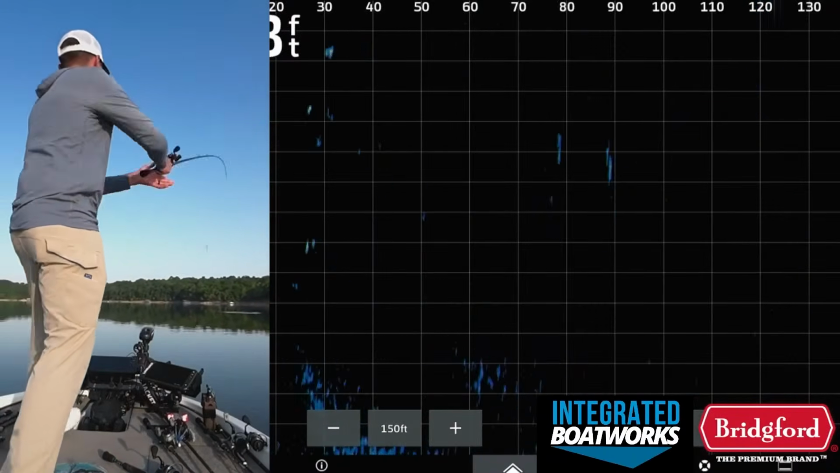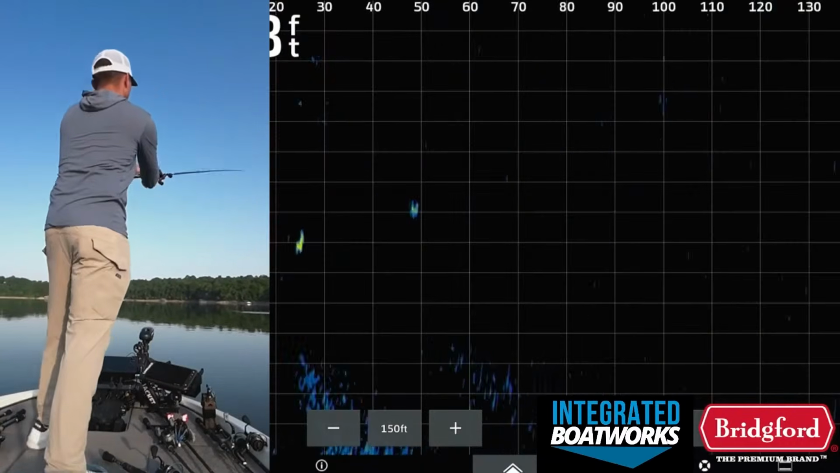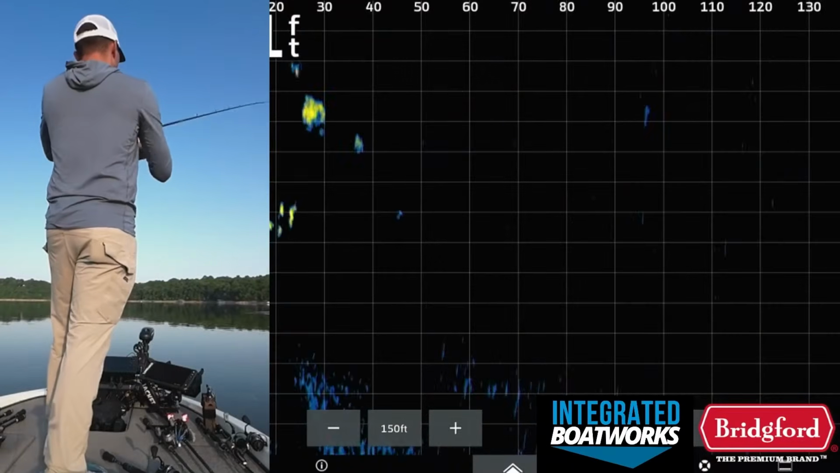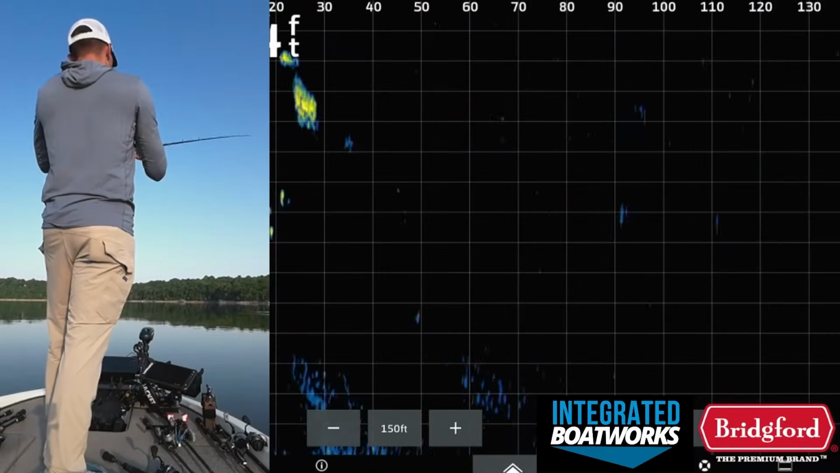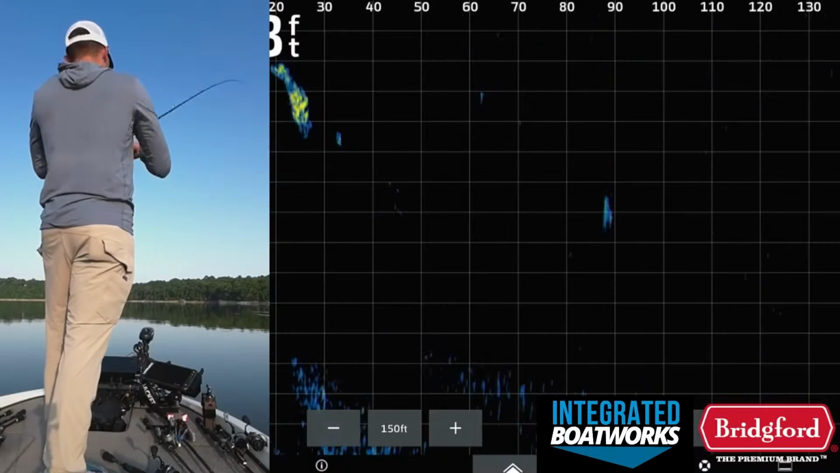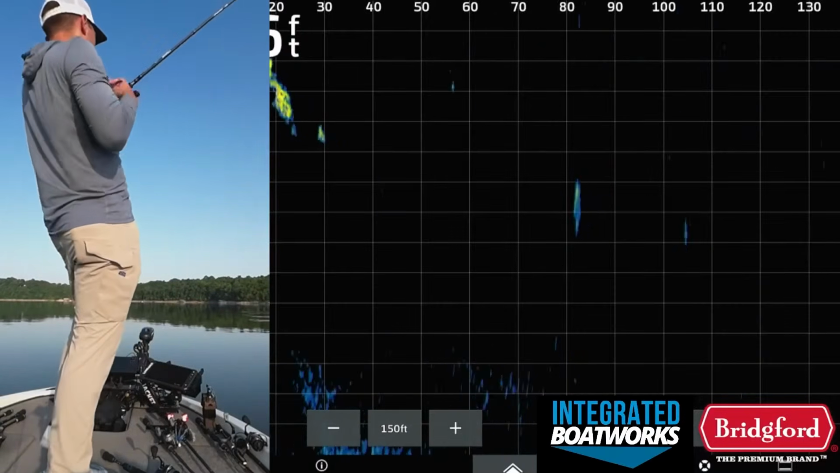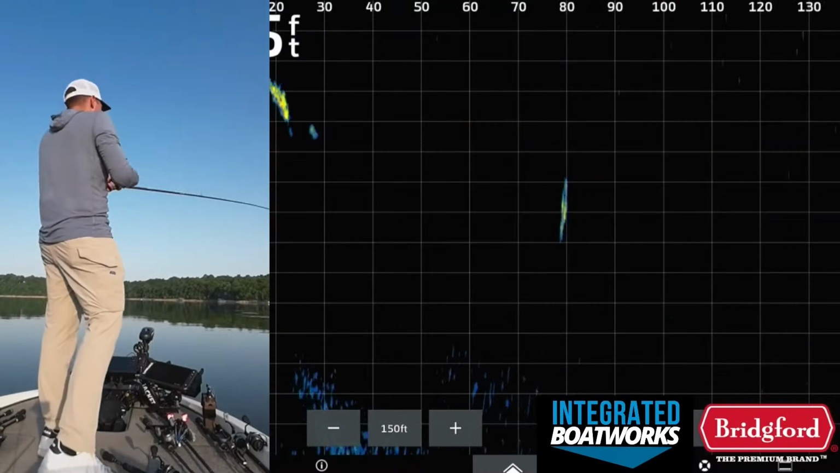Oh gosh, okay, I say that. They come up busting like that. You gotta make one cast over there. Come on. One has to actually get it. Come on. Four hit it. Got him. Finally. One of them actually gets it in their mouth.